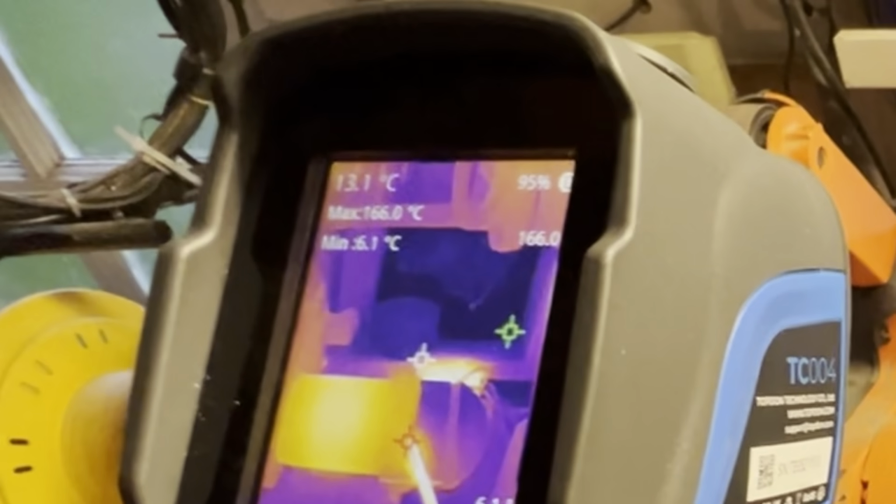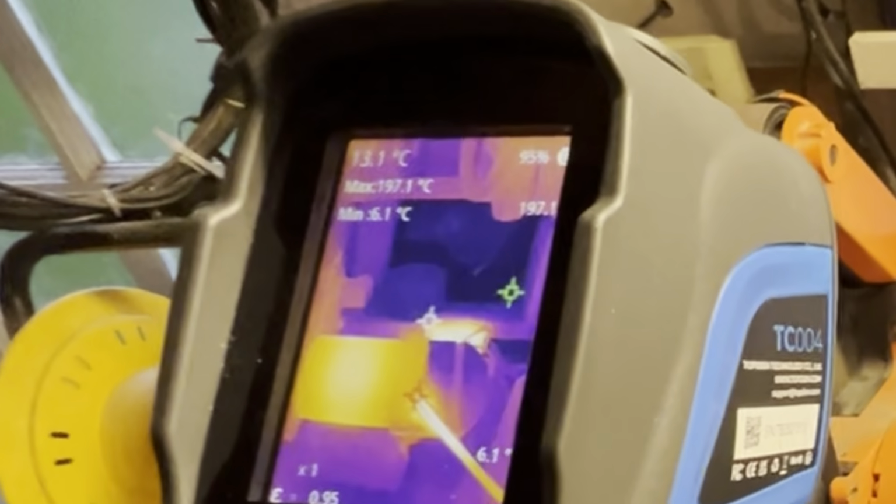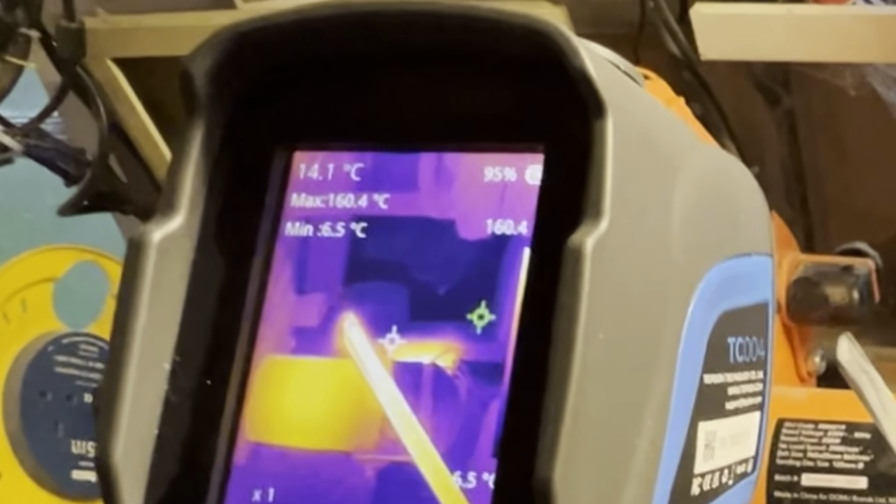So I went from the belt sander to the disc sander at the side there, and look at the temperature, it goes up to about 170-something degrees Celsius. I suppose it'd be good to spot wildlife in the garden as well.